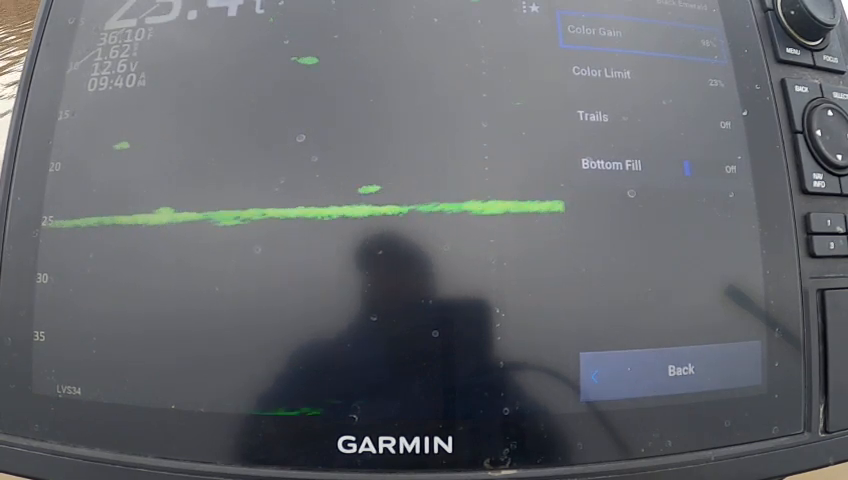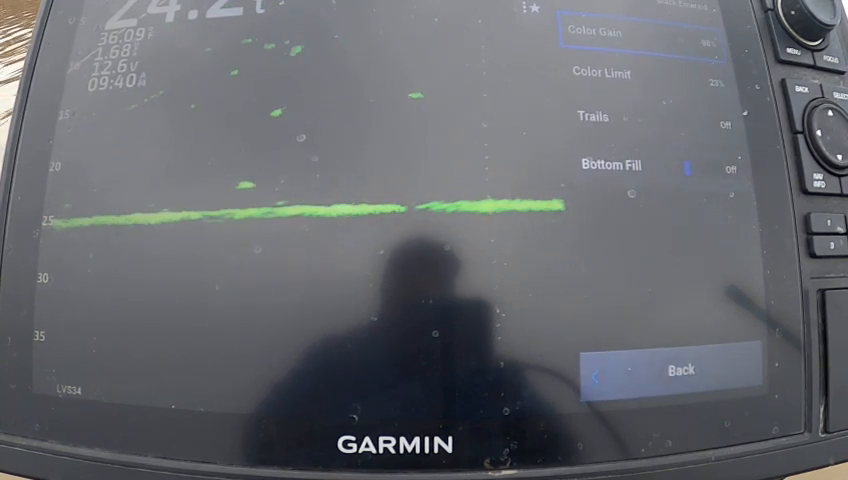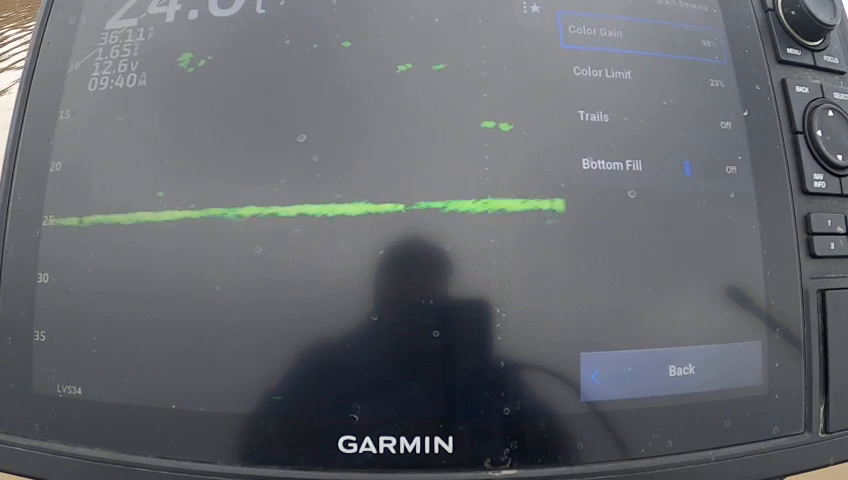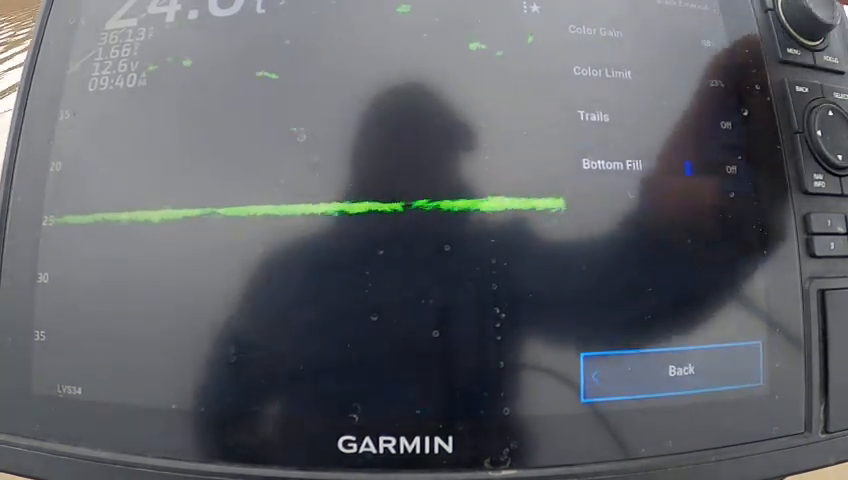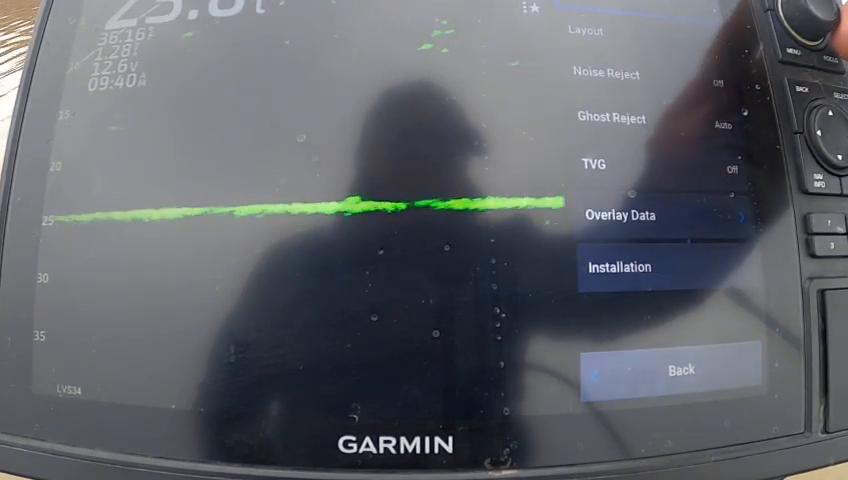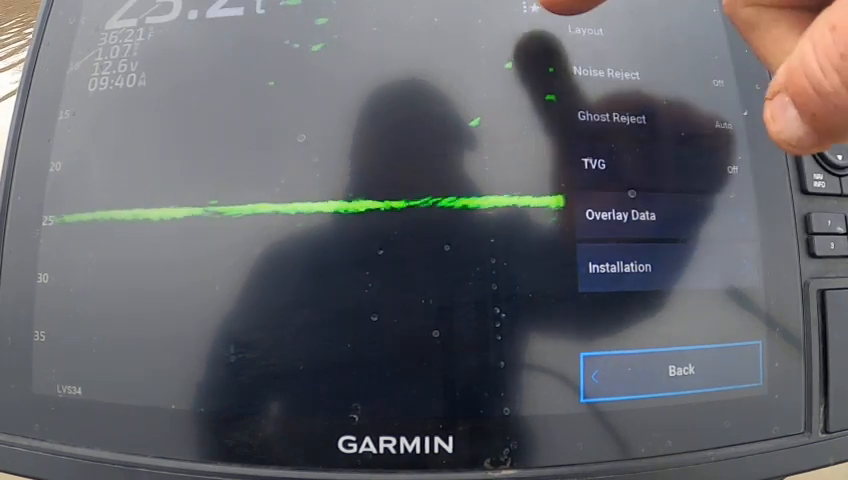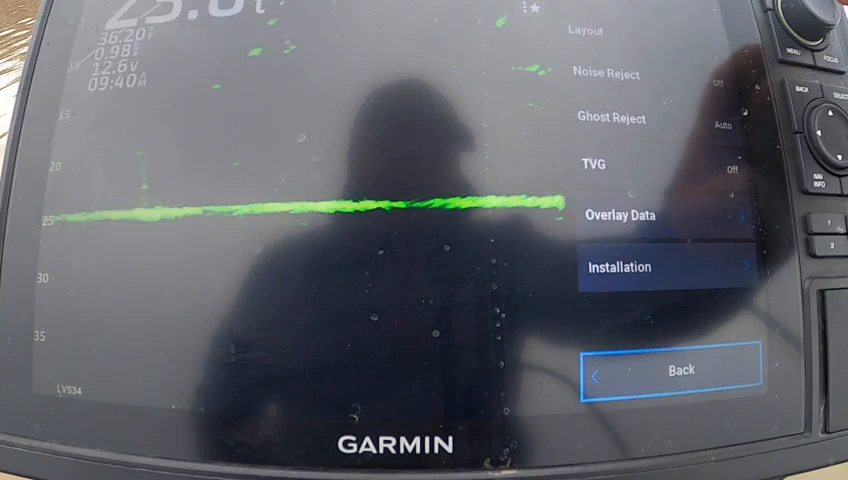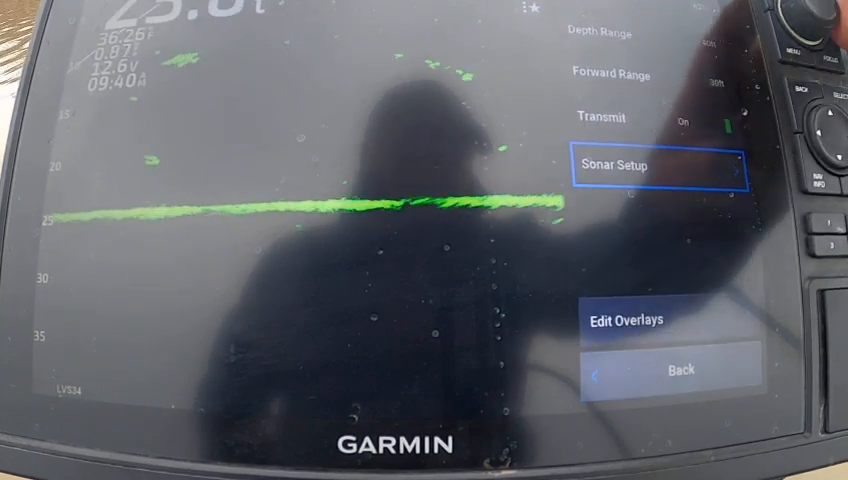We'll go over here to a couple spots I've got marked where I found some fish before. But anyways, that's kind of the basic settings for me, and it works out good for me right now. We already went over all of that stuff, and I'll be honest with you, I don't even know for sure what these things here are. I don't mess with them. If it's working, I don't mess with it.